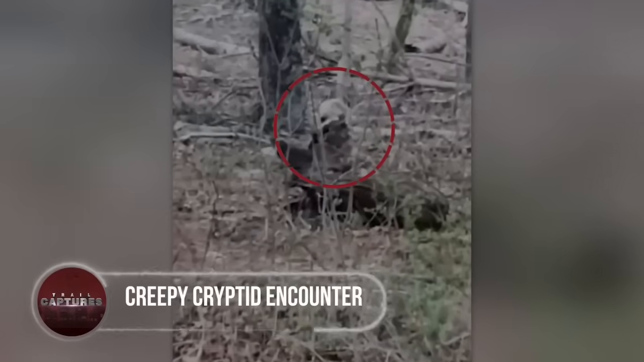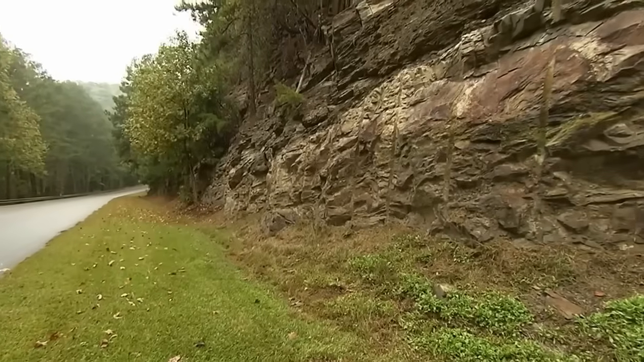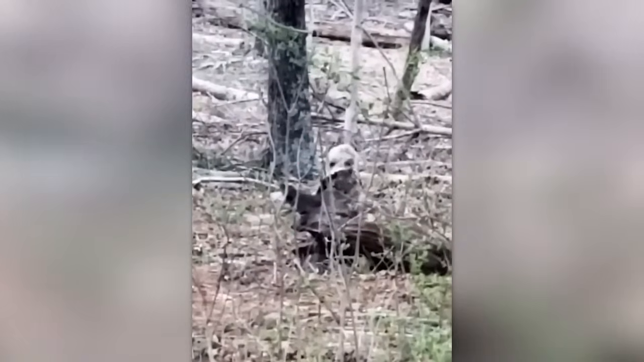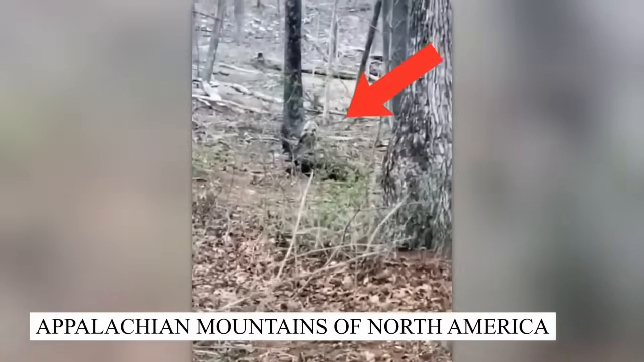Creepy cryptid encounter. Is this a bird of some kind or just a horribly looking rodent? While out for an adventure, a tourist encountered a creepy looking animal that was hiding behind a dried-up tree trunk in the Appalachian Mountains of North America.